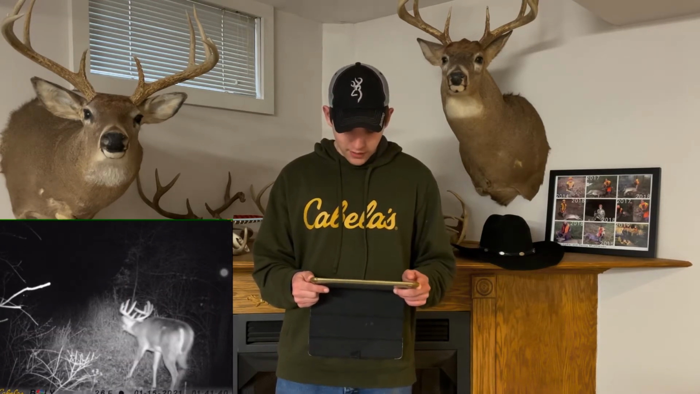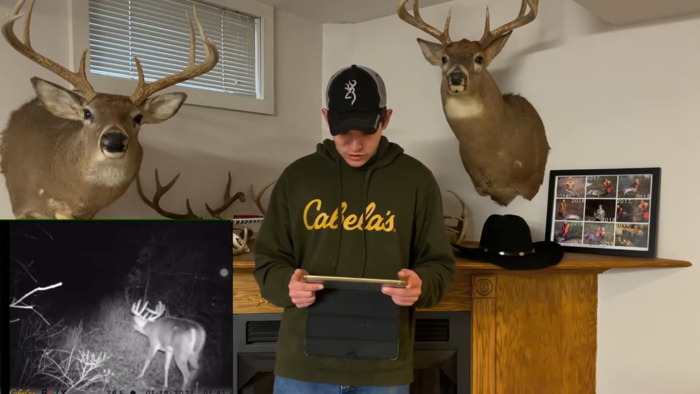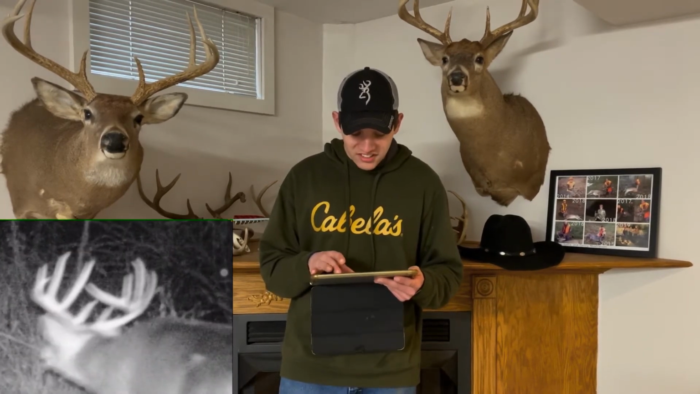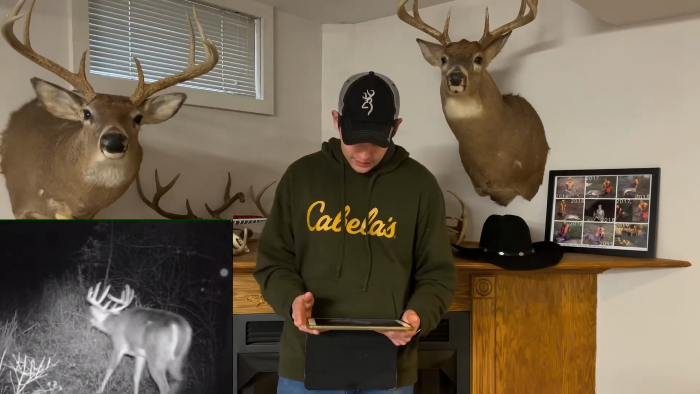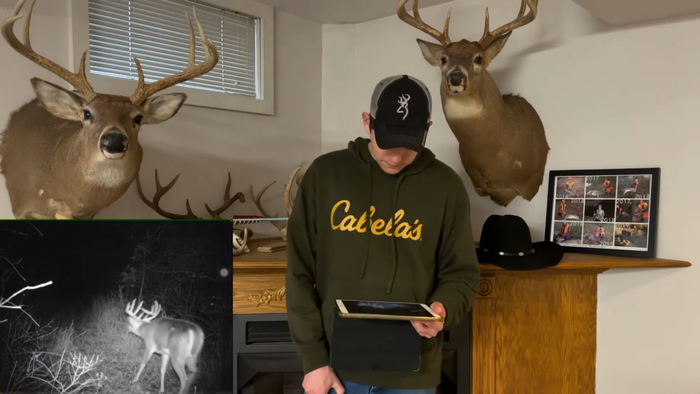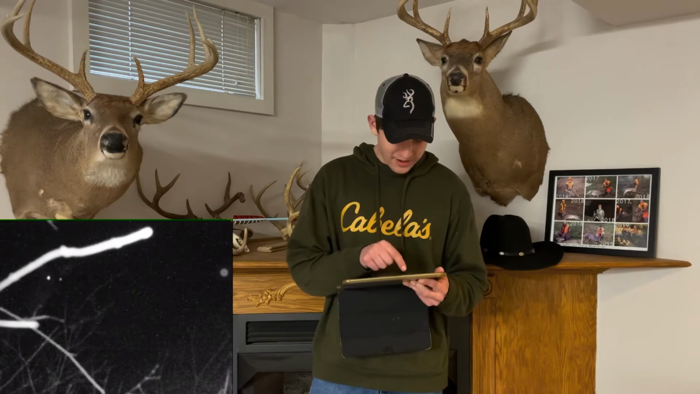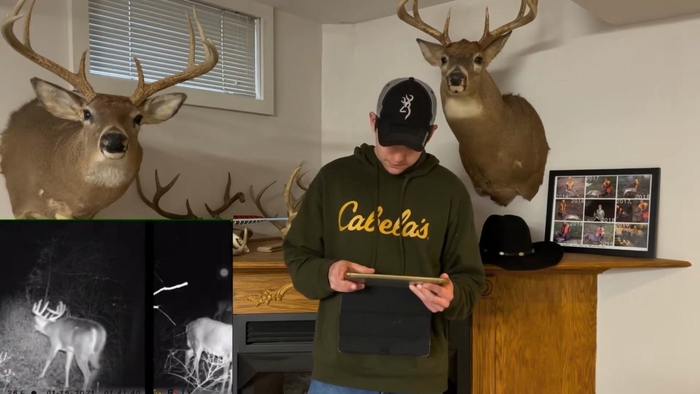And then this is on the 15th. I can't tell if this is the same deer or not. It looks kind of similar, but kind of not. But anyways, that's a huge deer. Look at the mass, and look at the body on that thing. That's just a brute of a deer. That was on the 15th, at night, after season closed, actually. And you see there's another deer over there. I'd assume that's a buck, but I can't really tell.